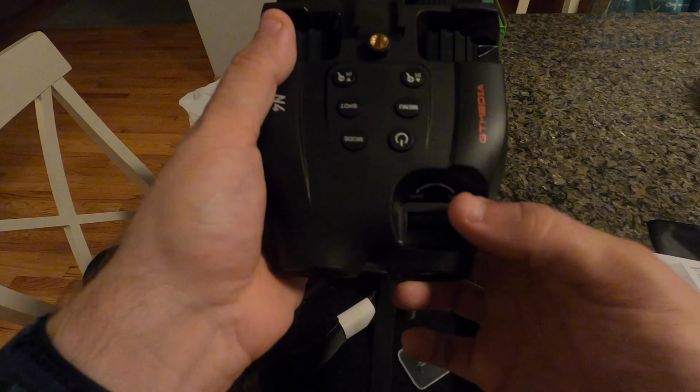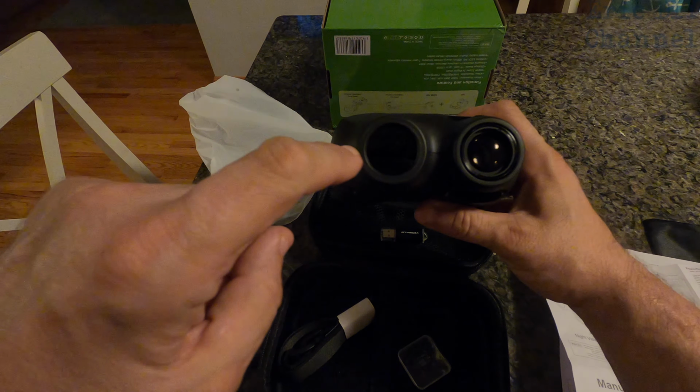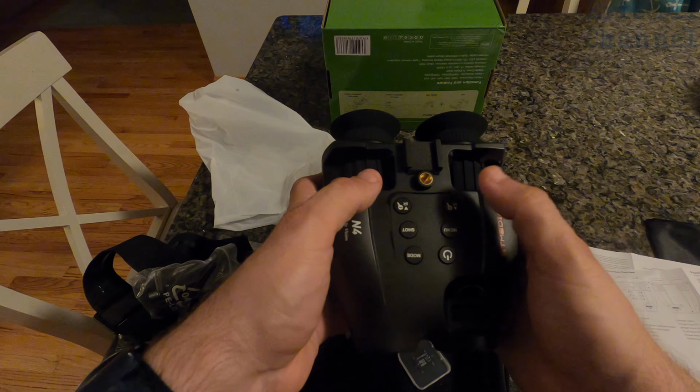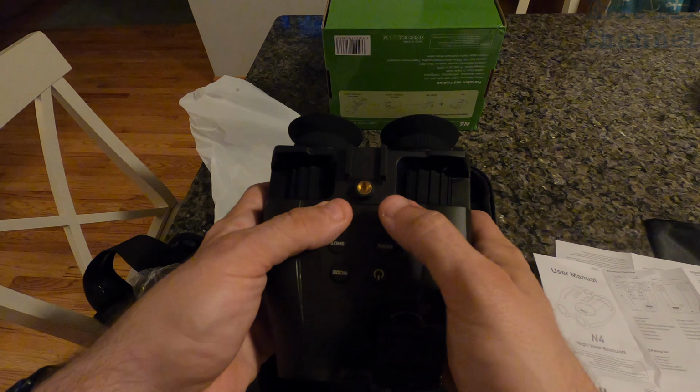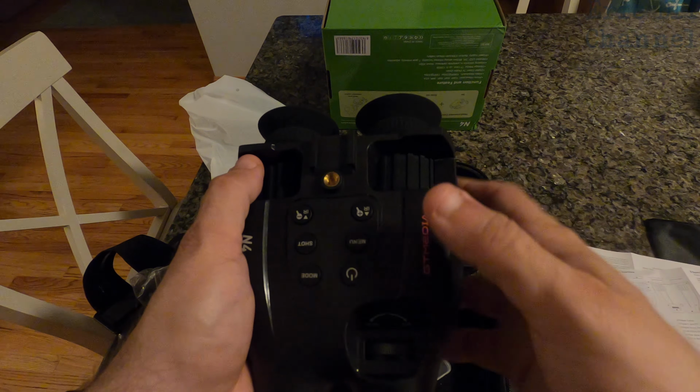Focus wheel to focus things is right here, so near and far. IR LED, which is this one right here. IR down, zoom out, zoom in. So this turns on your night vision when it's on. This is the power button. But you hold that down and it'll turn on the night vision.